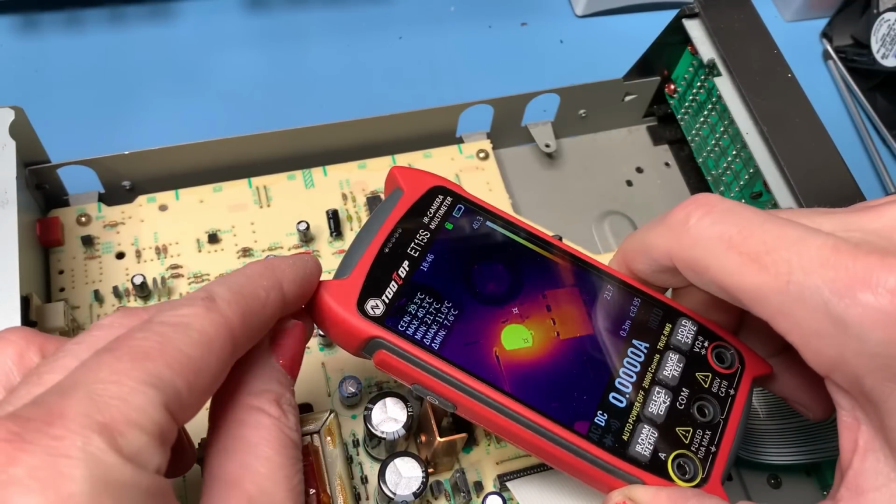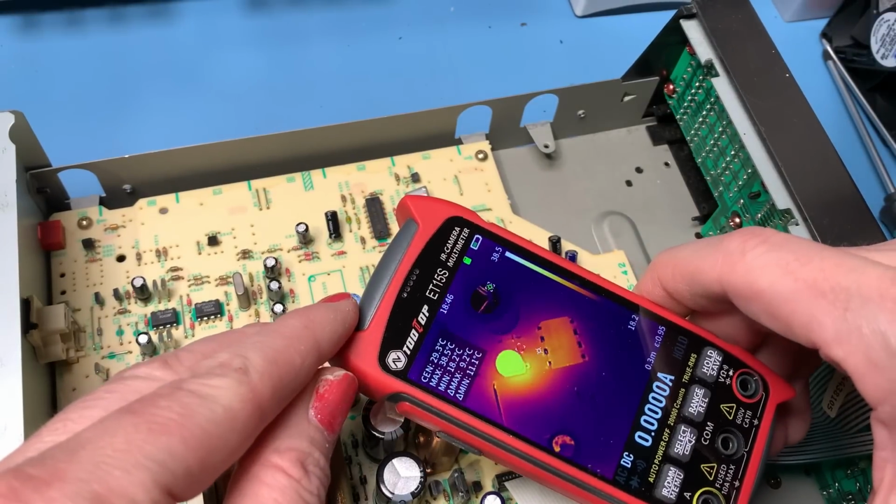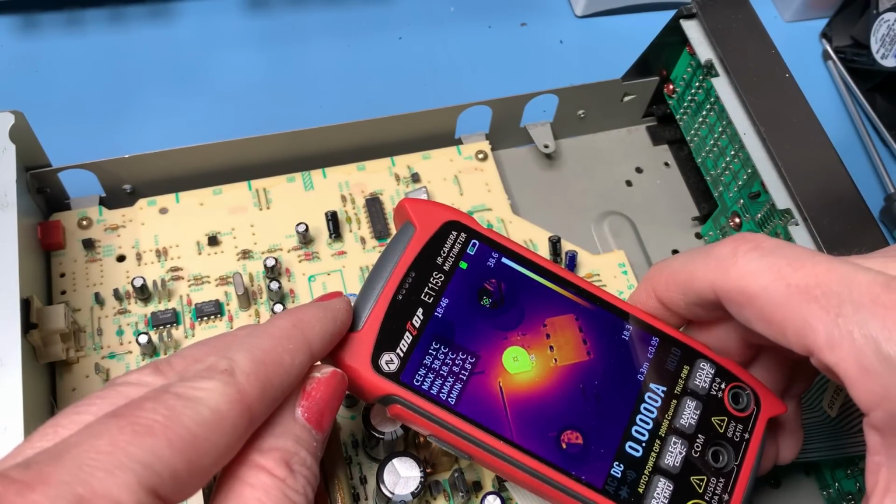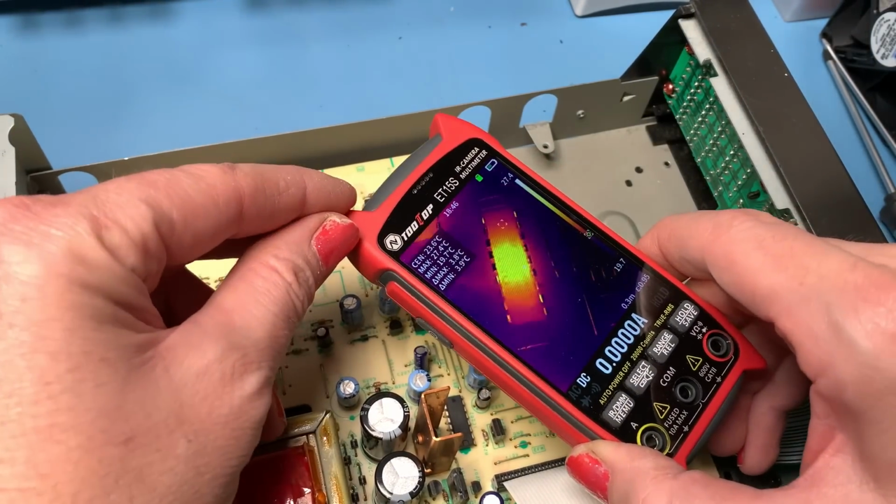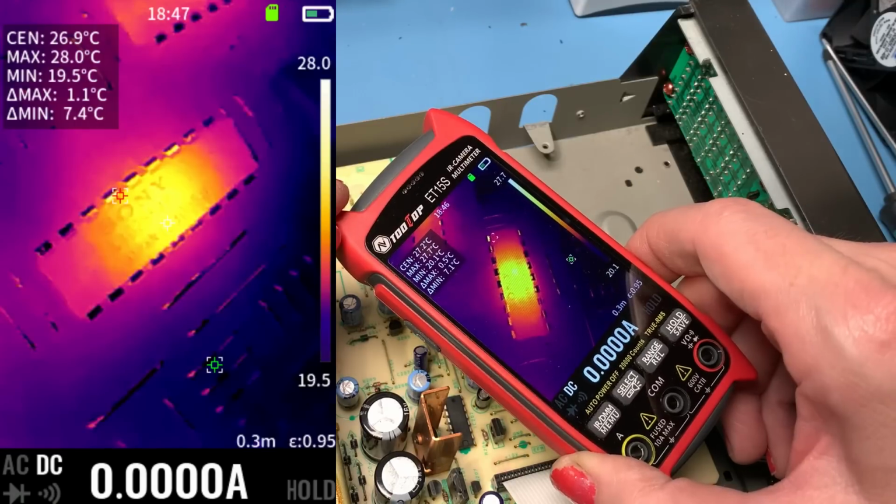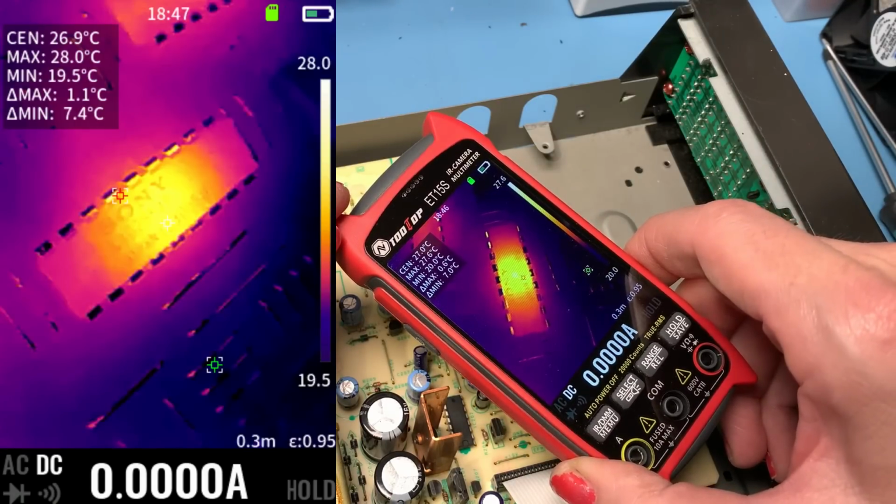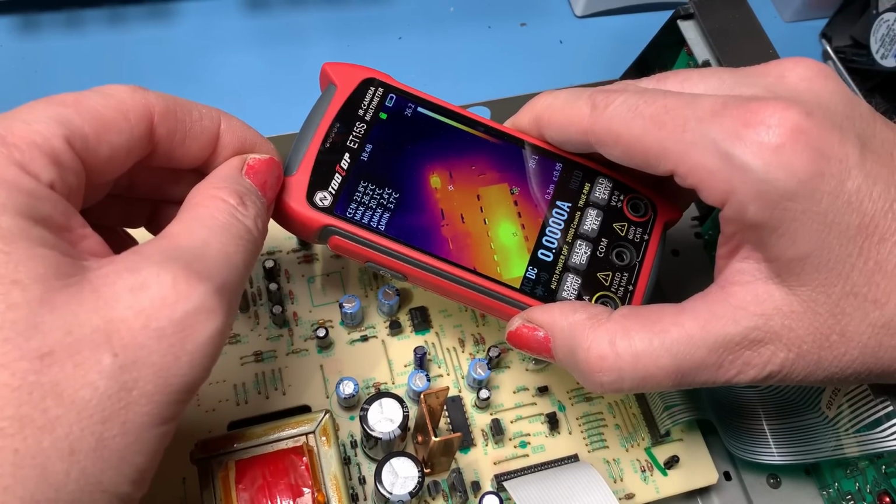So then you can get right in and see what they are. We've got a rather warm looking transistor down there. Because of this macro, we can get right in there. Look, that IC is starting to get hot there. You can see it so clearly. You can see the Sony name on it. We've got a rather hot little resistor down there.